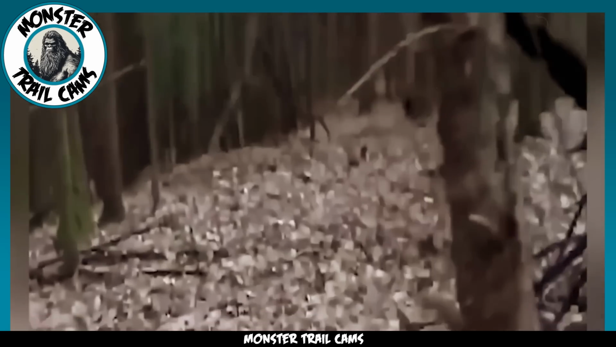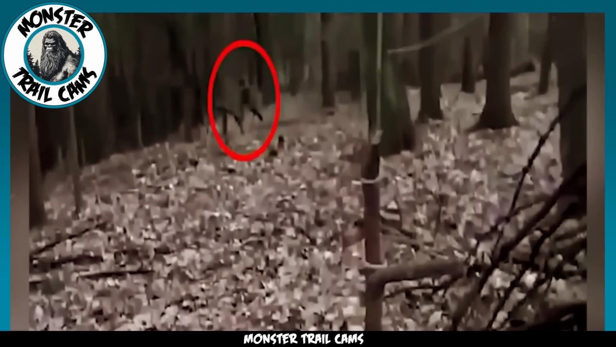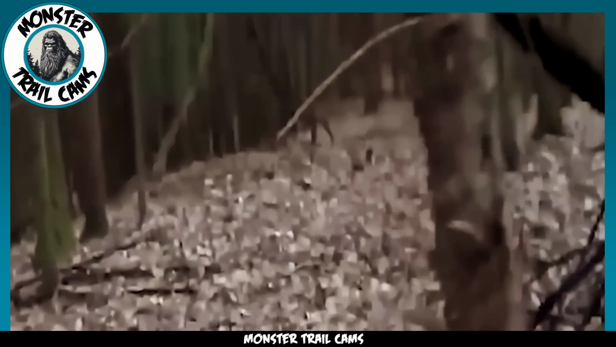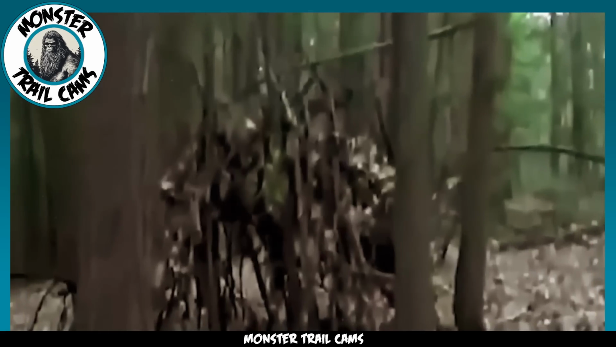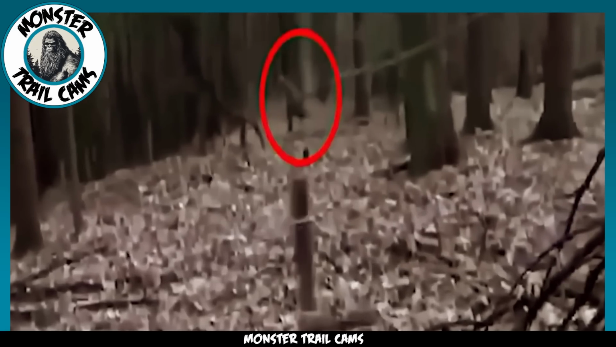Look in the trees and you can see a person darting across the screen. It's difficult to see the person's face or even their clothing. We can likely assume the person had something to do with this structure, but assumptions are only just that. What do you think is going on here? The cameraman makes it out of the woods unharmed and sees no signs of the mystery person again after the encounter.